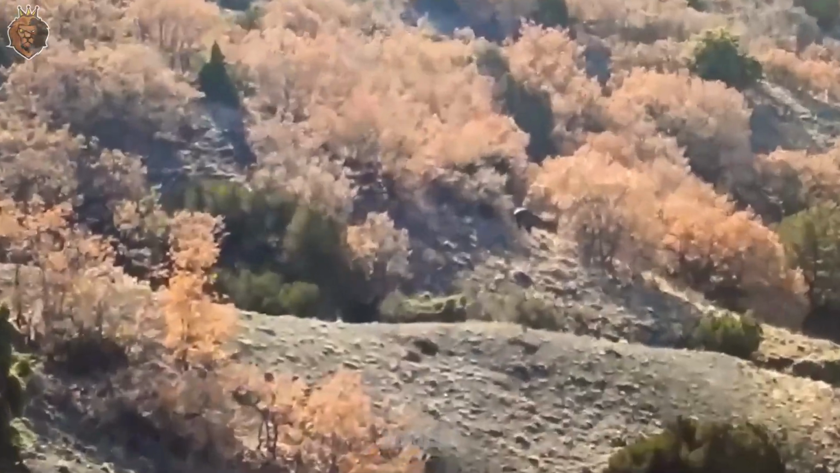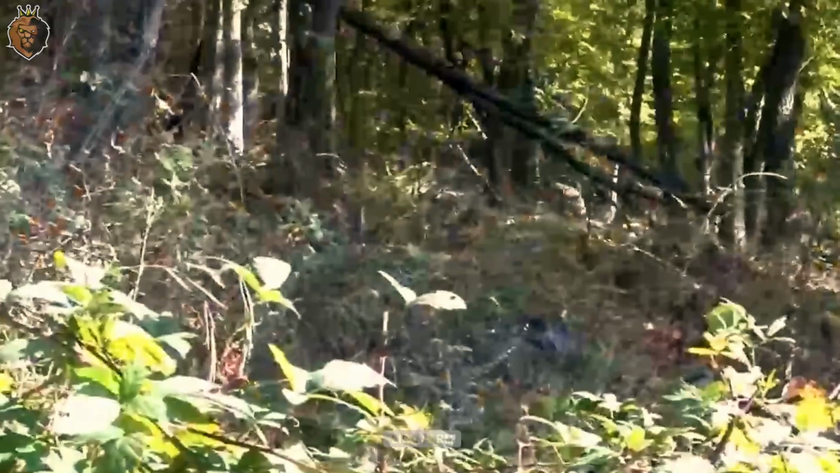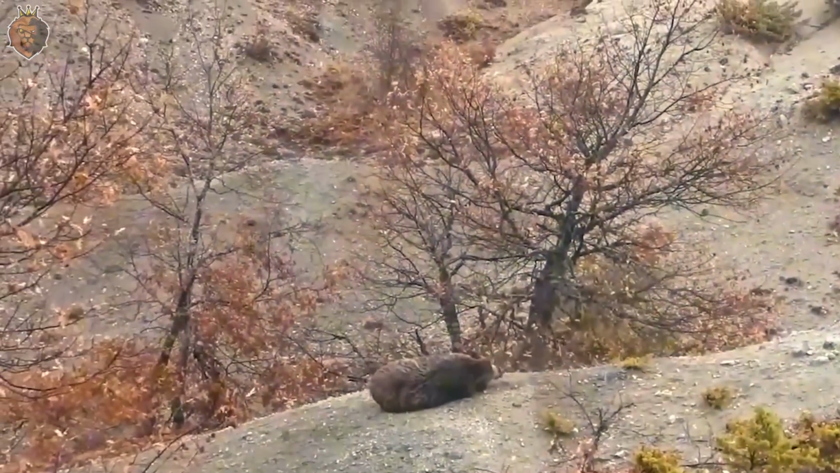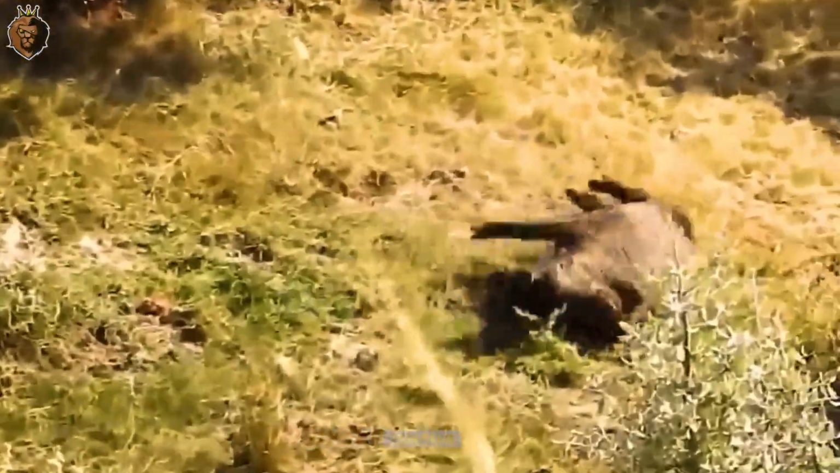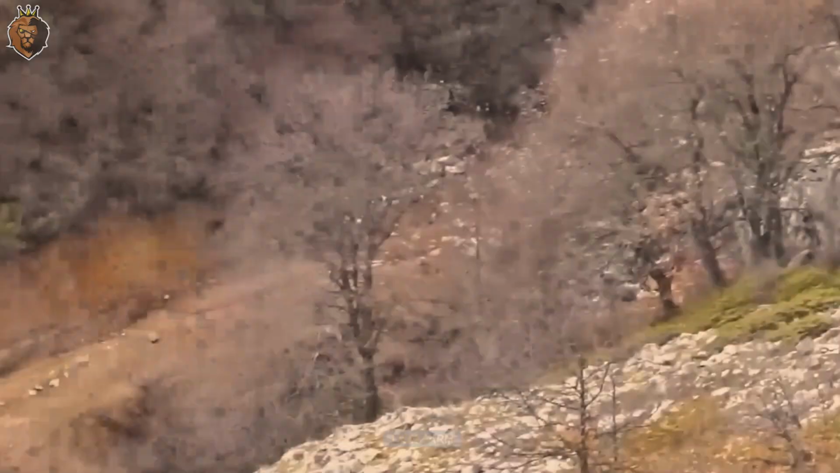Suddenly, two wild boars appear at once. Ronald focuses intensely, prioritizing the closer one. One shot, bullseye. The other boar panics and flees. He quickly tries to aim again, but it vanishes into the brush. You can't always get both. That's the reality of hunting.